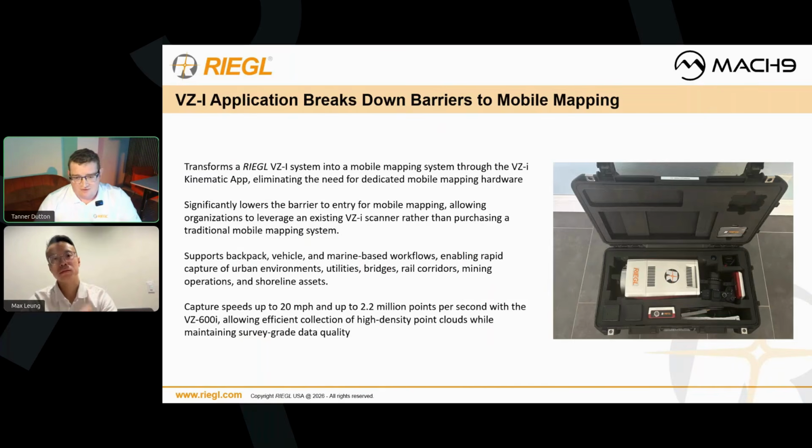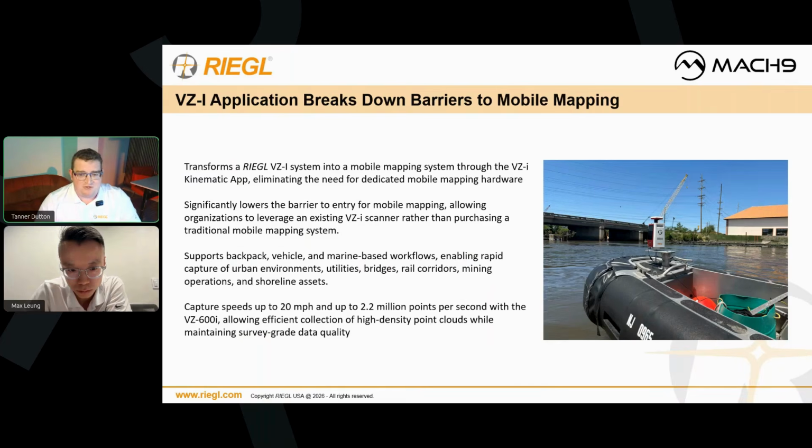It also is a lot more flexible than a standard mobile mapping system since it supports backpacks, trucks, and marine-based operations like boats for really rapid capture of assets in the industry, plus also having the benefit of being a full-on static scanner as well. So here's another picture of it on a boat. We've had quite a bit of success with people putting them on marine platforms.